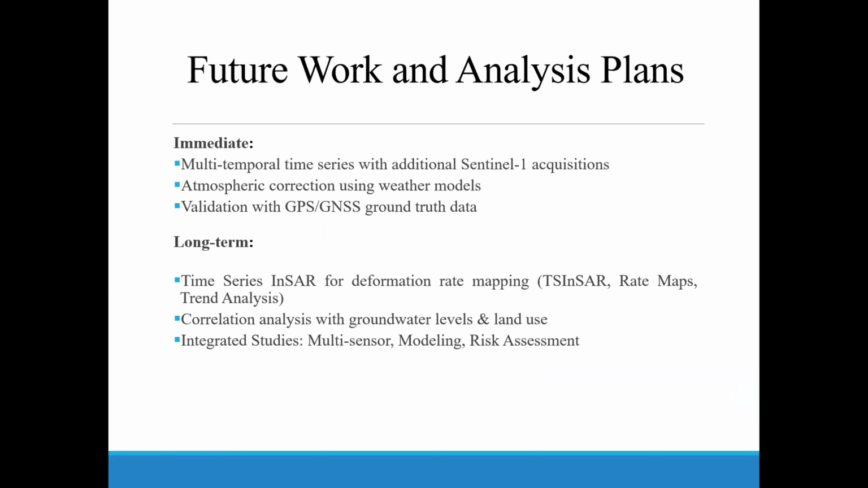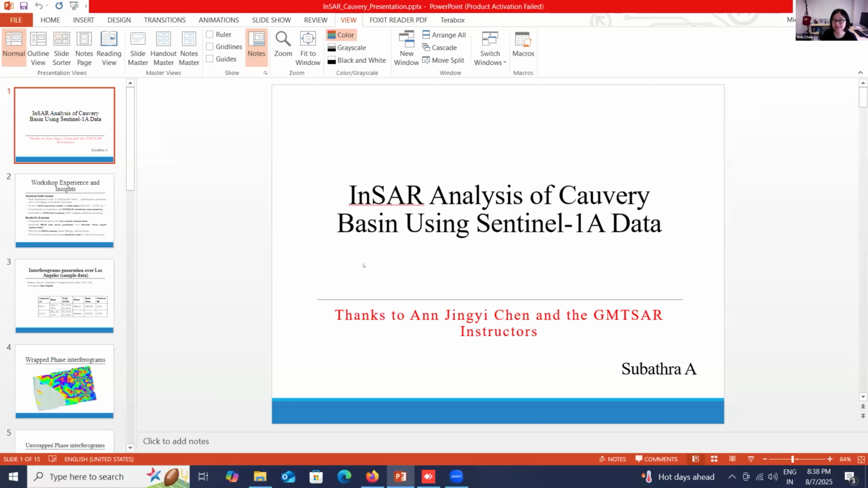My future work and analysis plans: I want to do multi-temporal time series with additional data, more than two, and then apply atmospheric corrections using GACOS, and validate with my field data. The long-term plan is trend analysis and correlation with groundwater levels, and integrating multiple different sensors and analyzing them. So, thank you. Thank you.